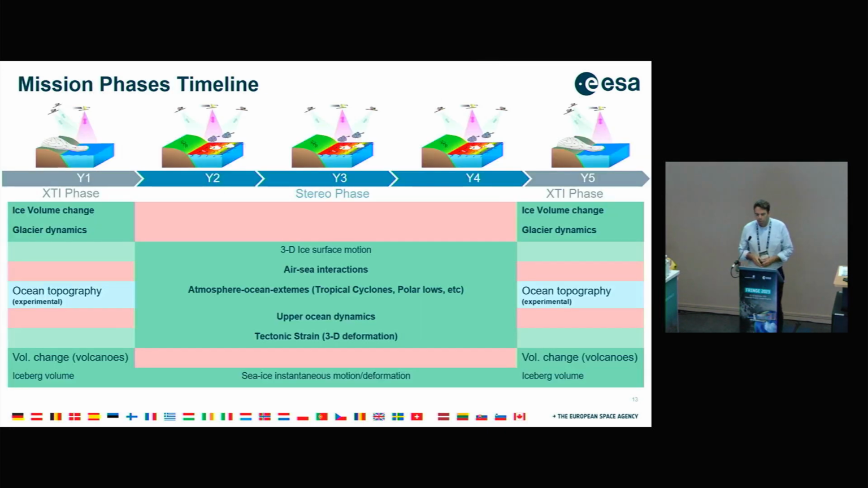Coming back to the mission phases timeline, as I mentioned, we have this configuration, the flying XTO and XTI phase, and the stereo phase. Also during the stereo phase, we'll be able to reconfigure the system up to 2 times per year to go back to this XTI phase. This is really to make sure that we also have intermediate measurements for the glaciers and for the volcanoes during the mission lifetime.